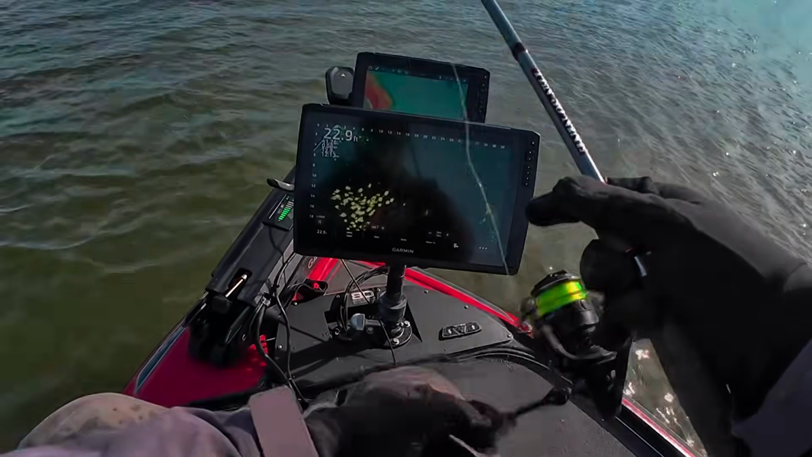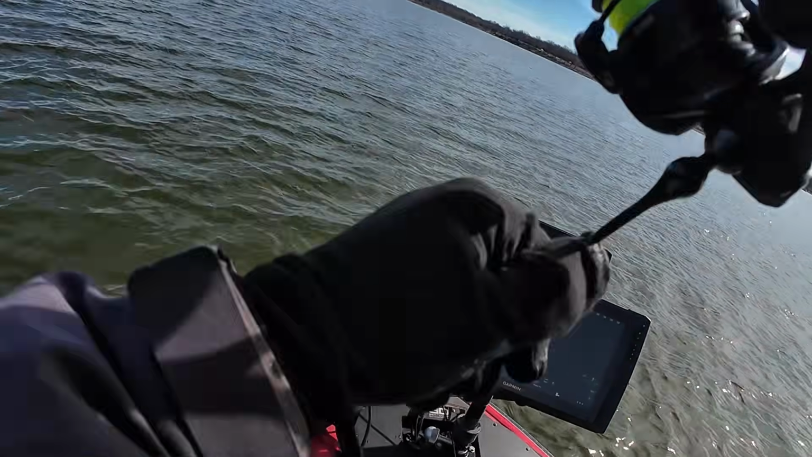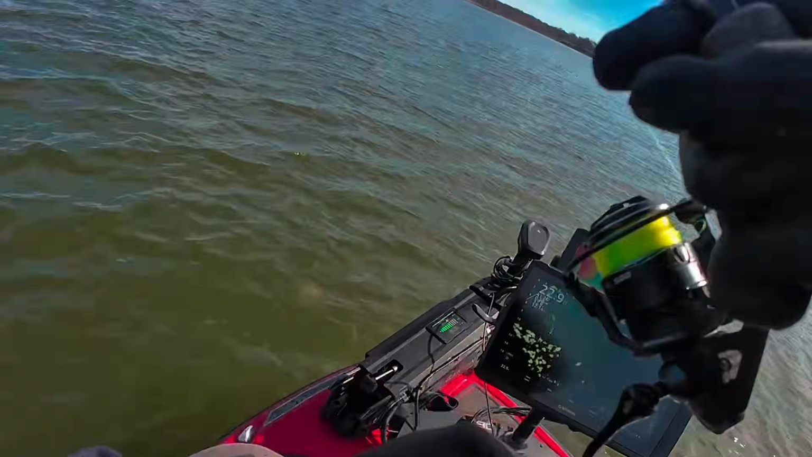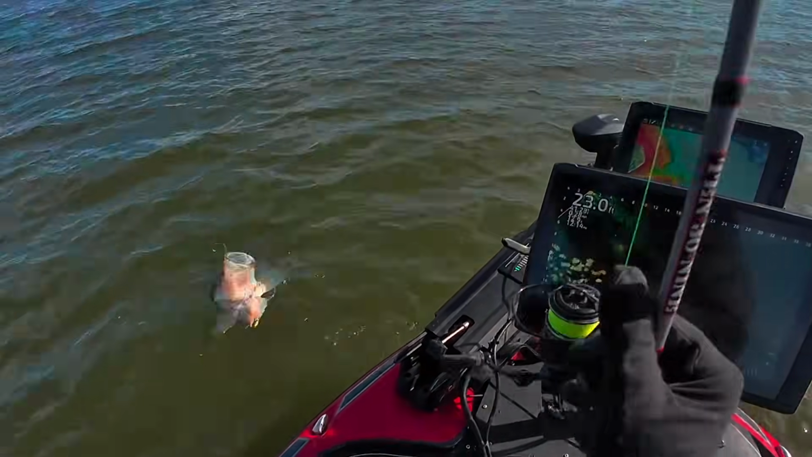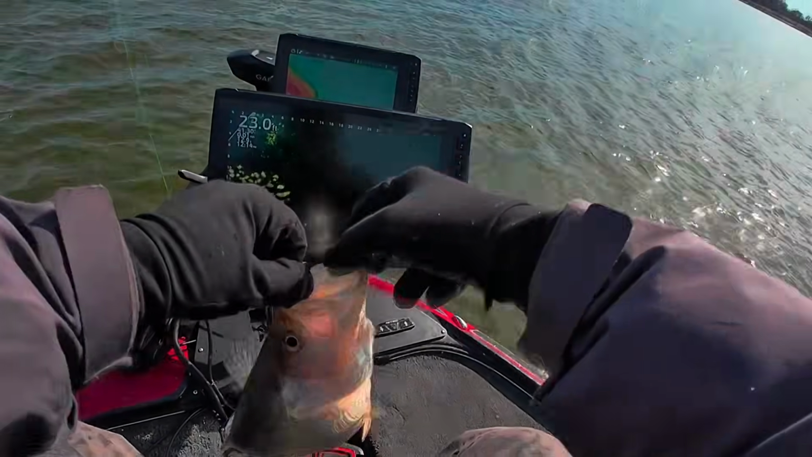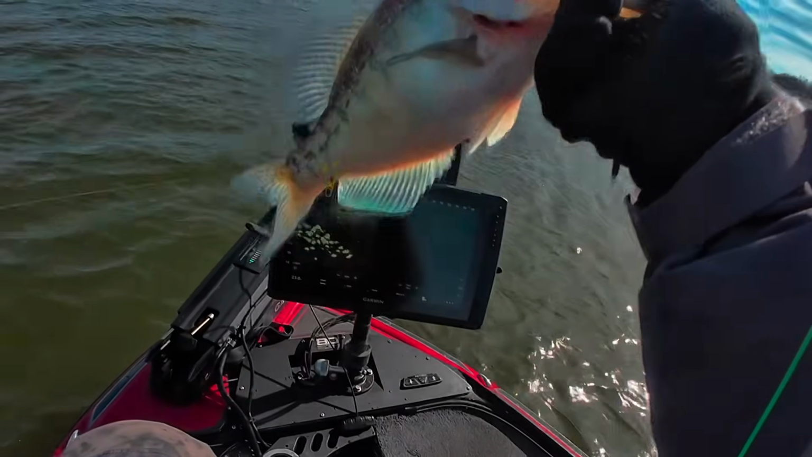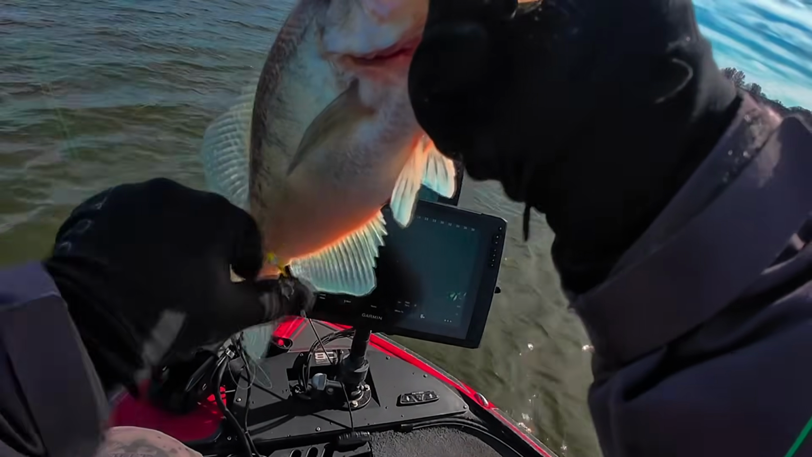Falling right down the middle of them. Here comes one. He's, oh, got it. That's a good fish. He was on a mission. Oh, yeah. That's a good one. That's what we're after now. Hit the snacky. That's a big fish right there. 14 inches, I bet. How'd I hook him in the tail with the back jig?